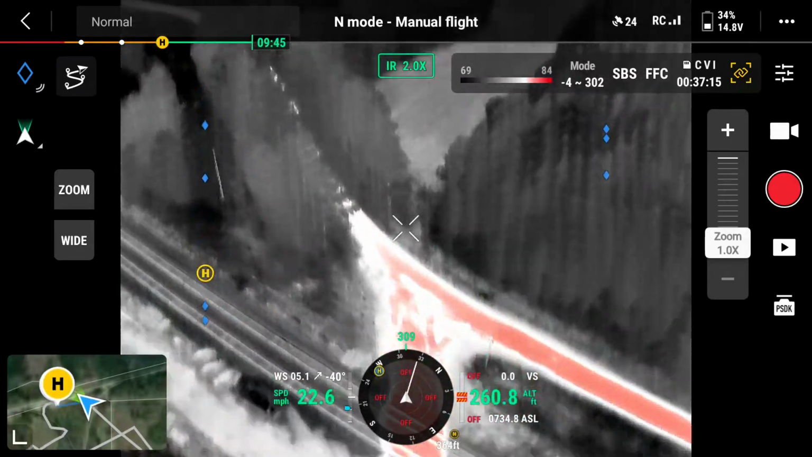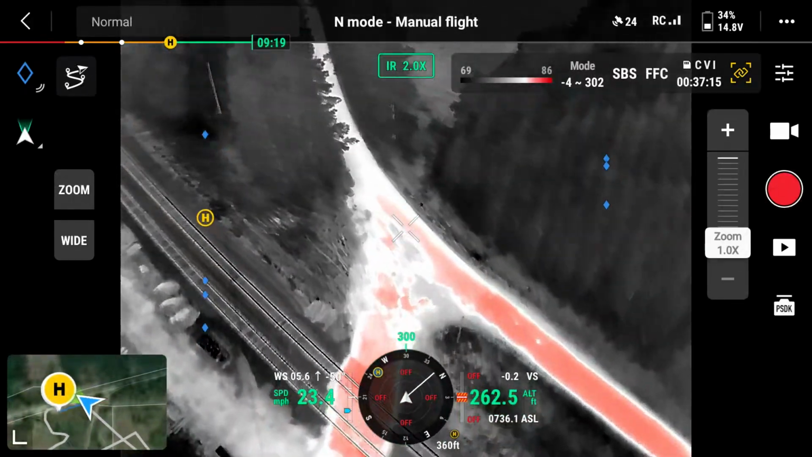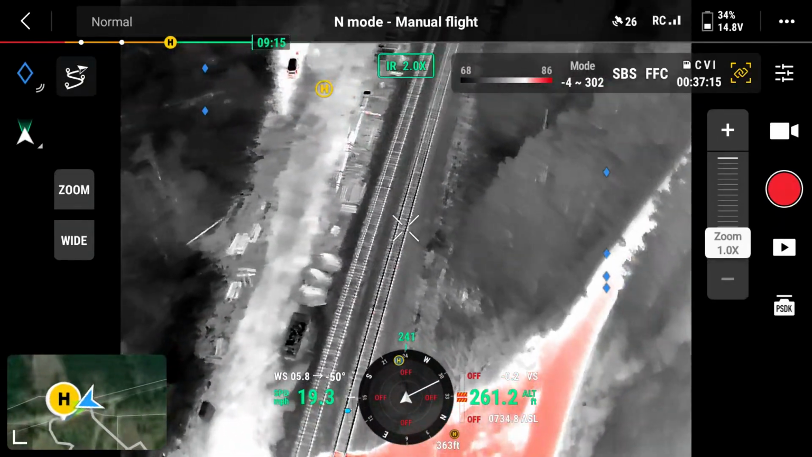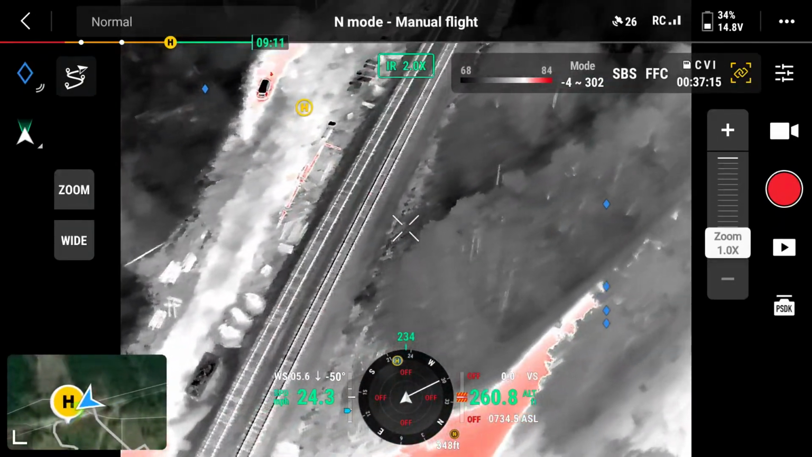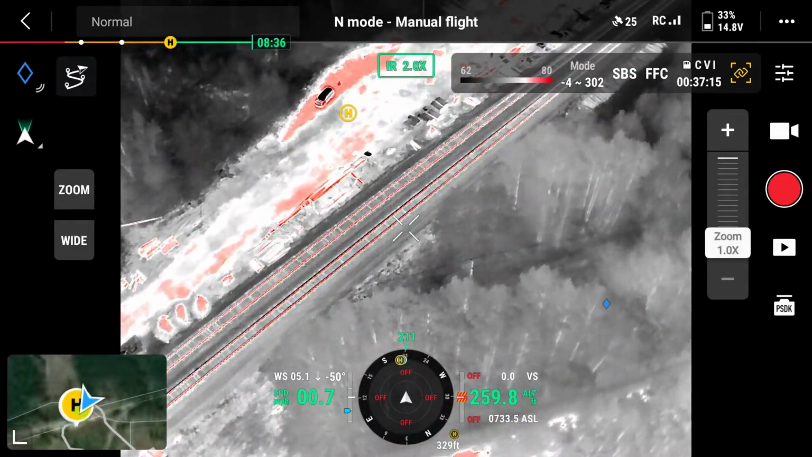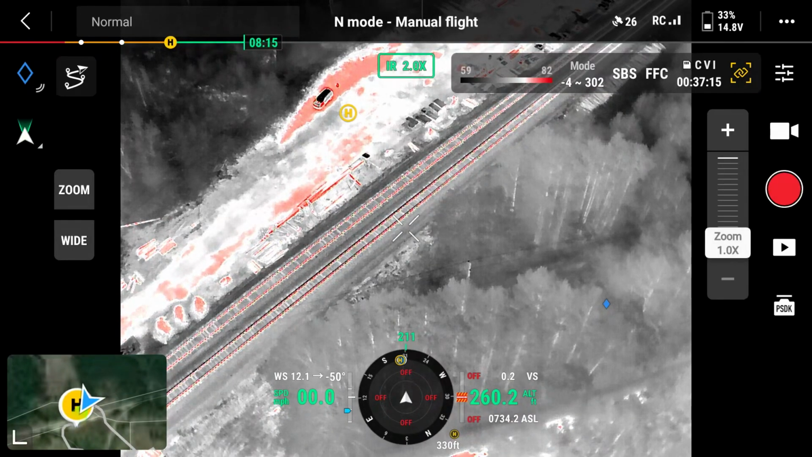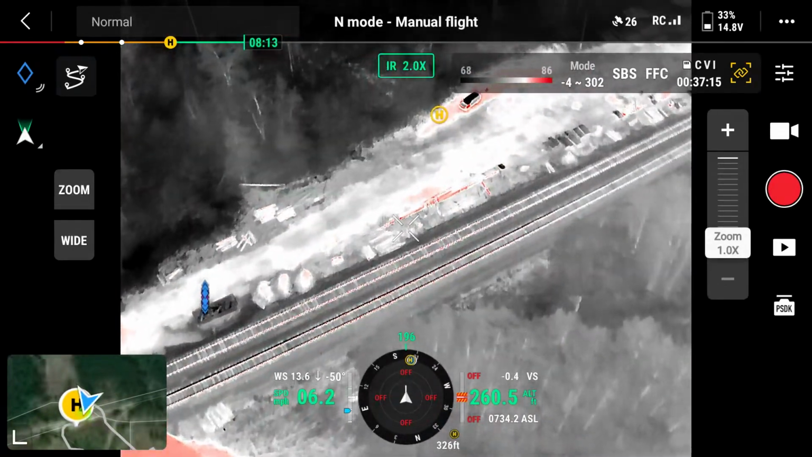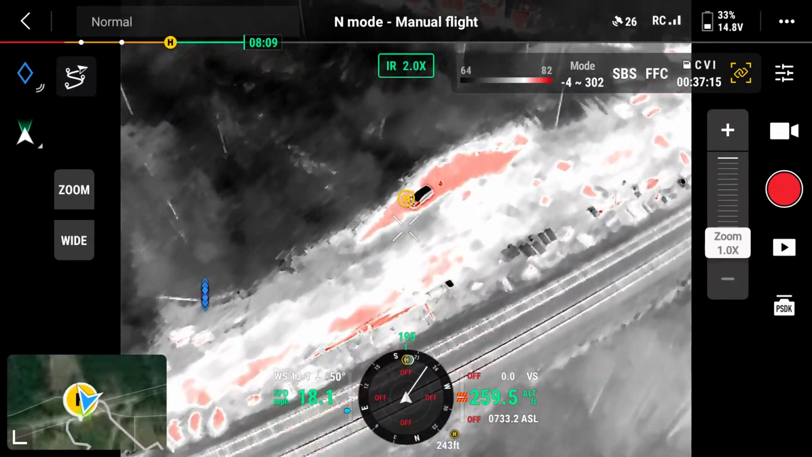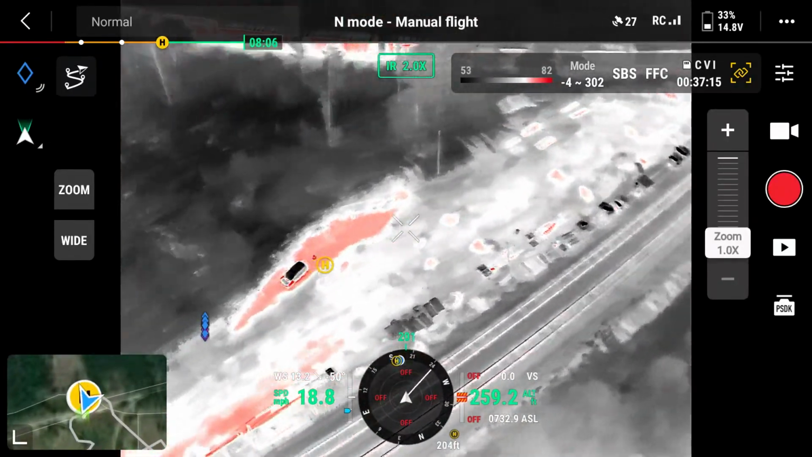But Drone Deer Recovery, when he's doing his usage, he's usually somewhere between 150 and 220 in most of the videos that I have watched. And again, because it's a larger drone, larger payload, that light's putting out more lumens, if you will, than this one.